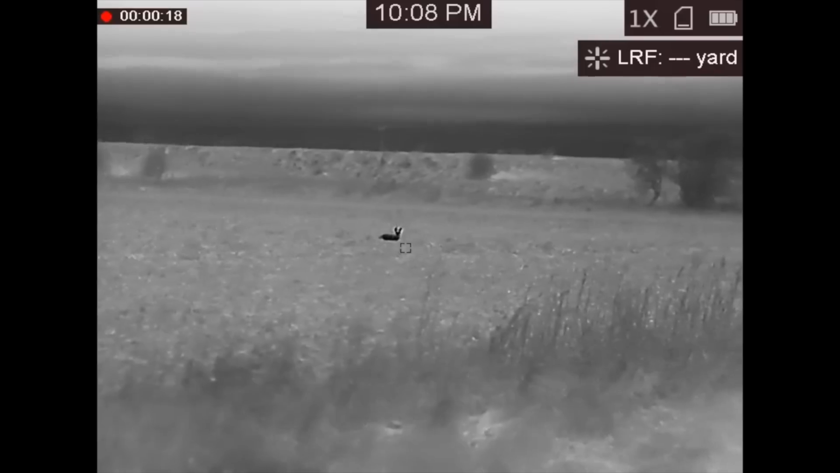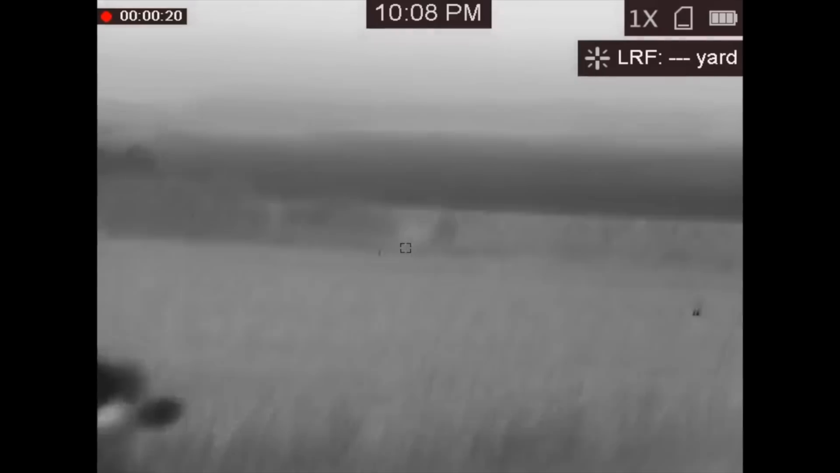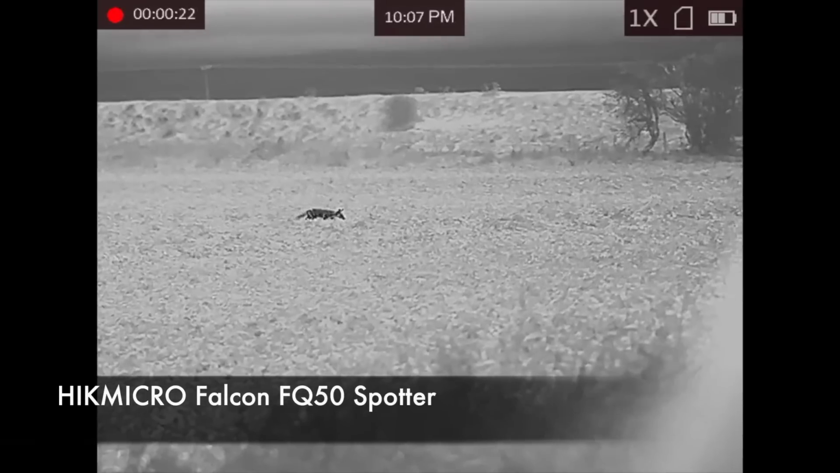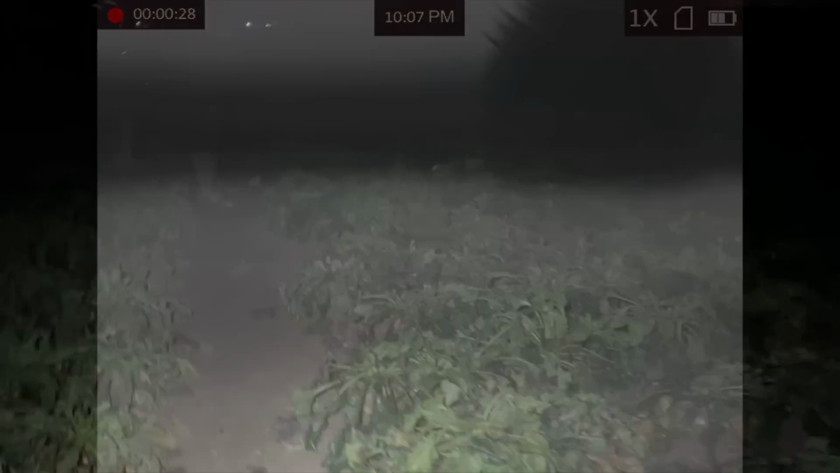No sound recording on the Gryphon spotter, but in slow-mo, again, it's quite dramatic footage. This is the same shot here, filmed through the Falcon spotter. That one does have sound, and that was a definite slap.